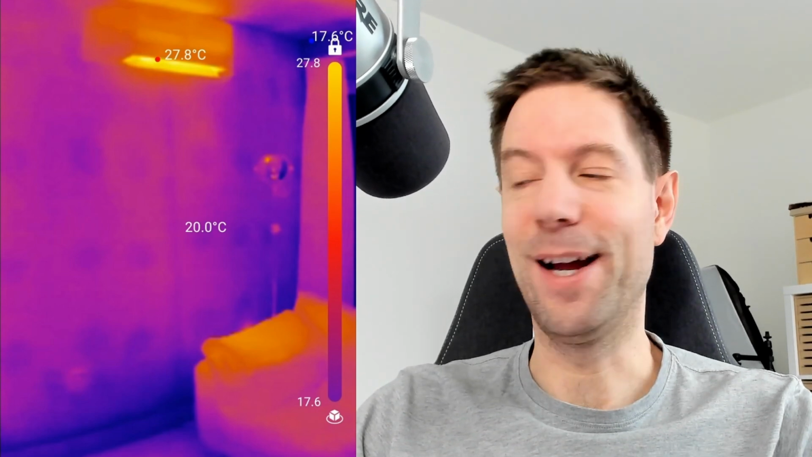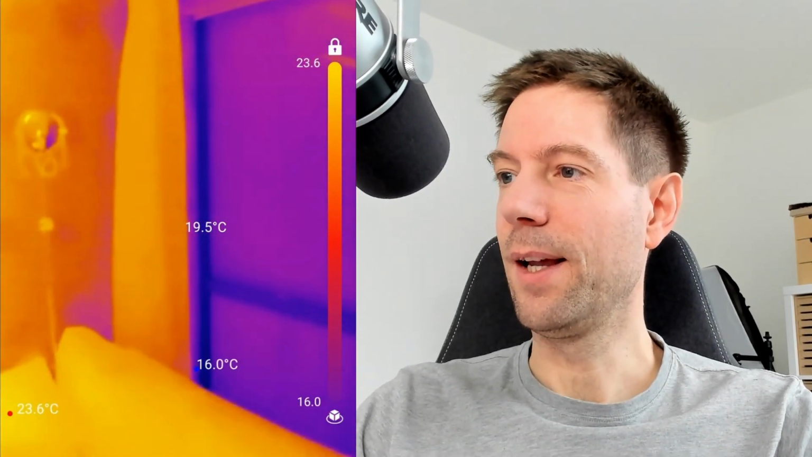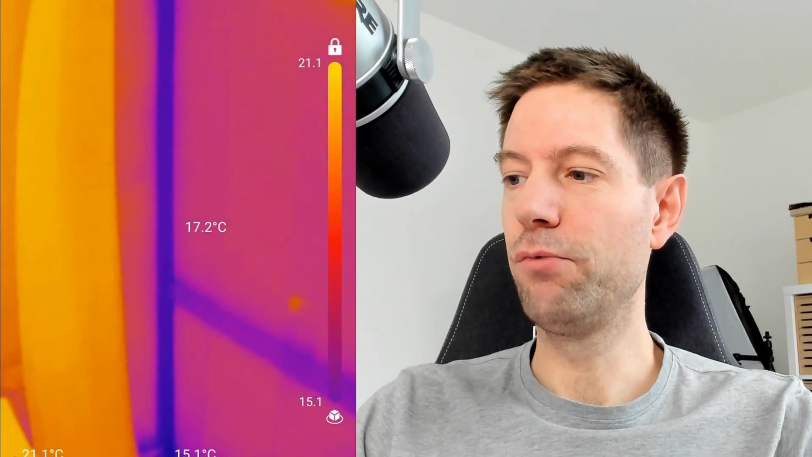Obviously there's absolutely nothing I can do about that, but I just found that really interesting, so I thought I'd share that with you. So now you can see obviously the rest of the room is quite warm, but the window frames themselves are really cold. They're significantly colder than the rest of the building.